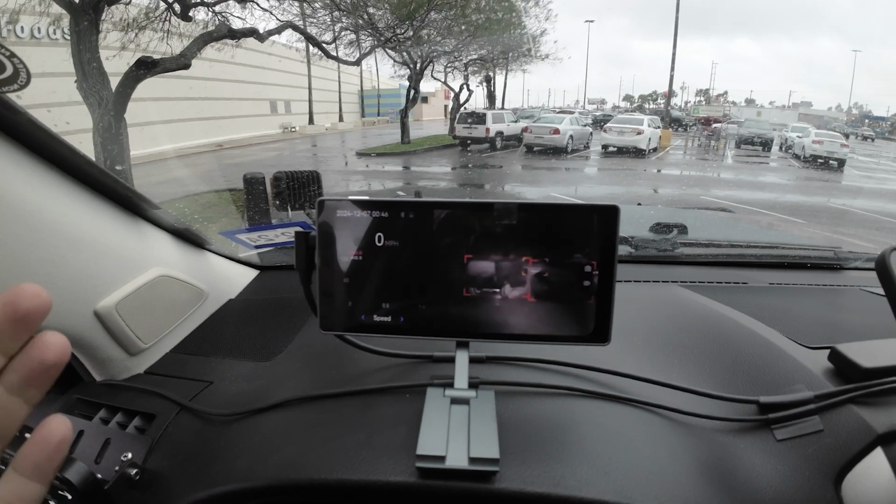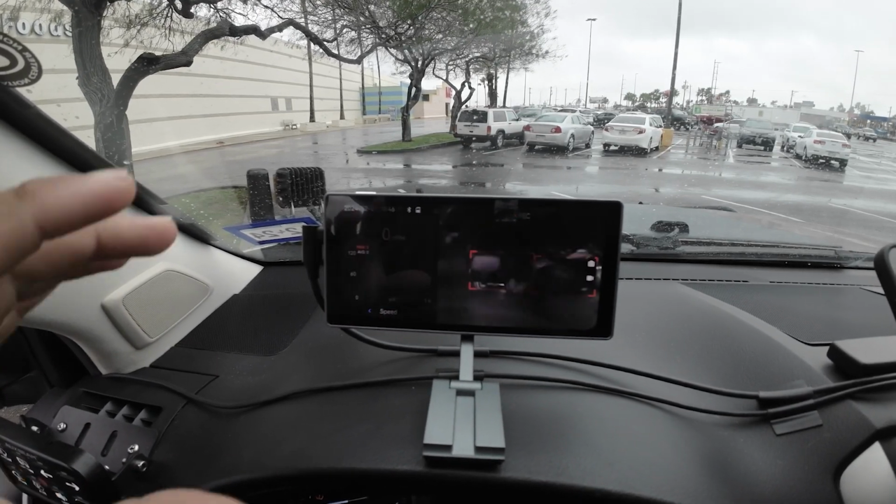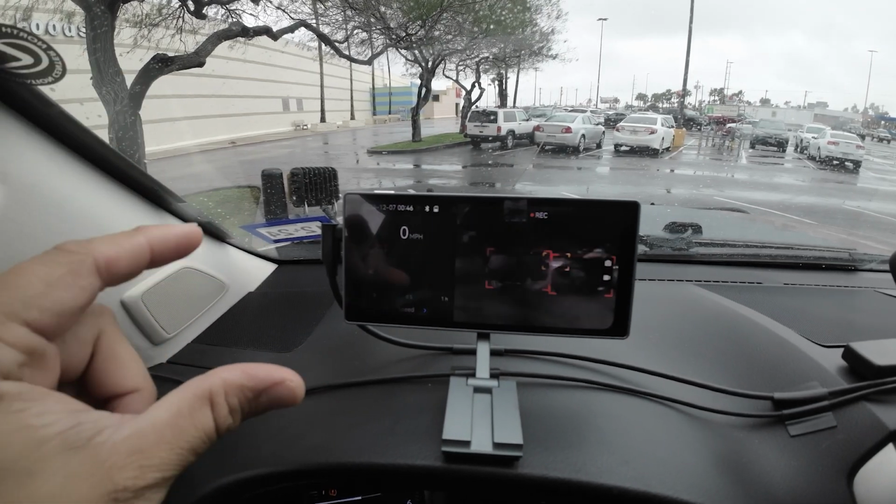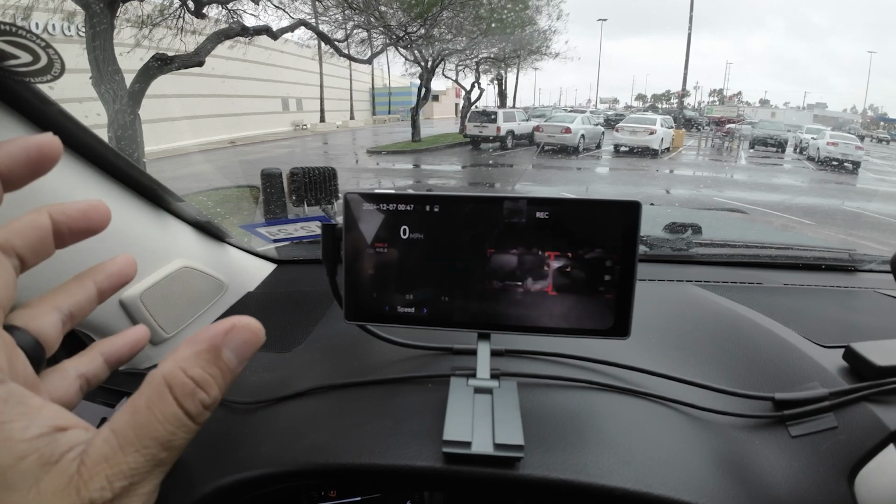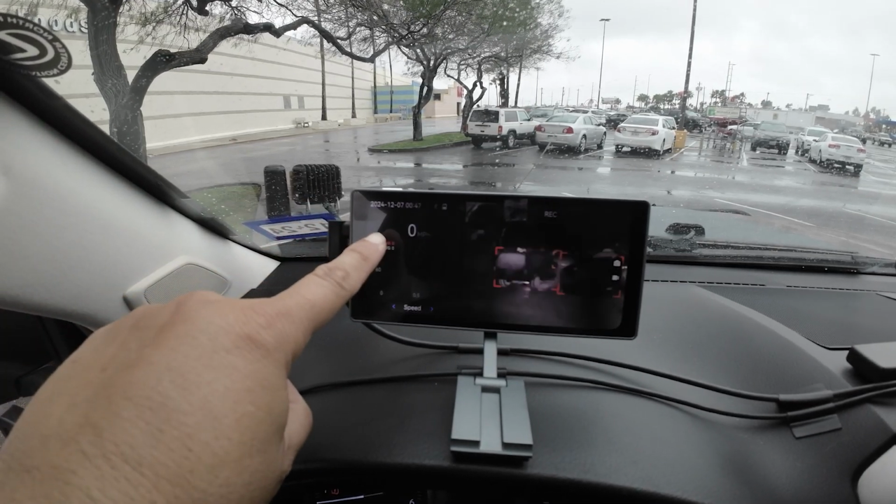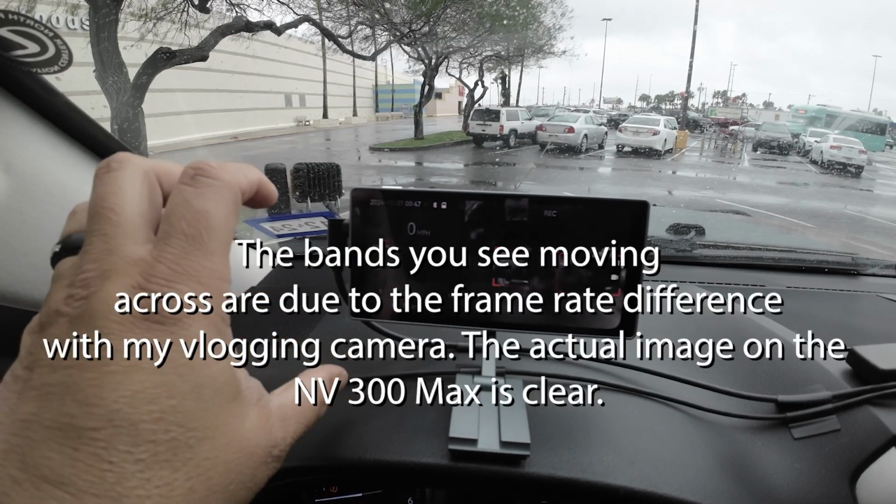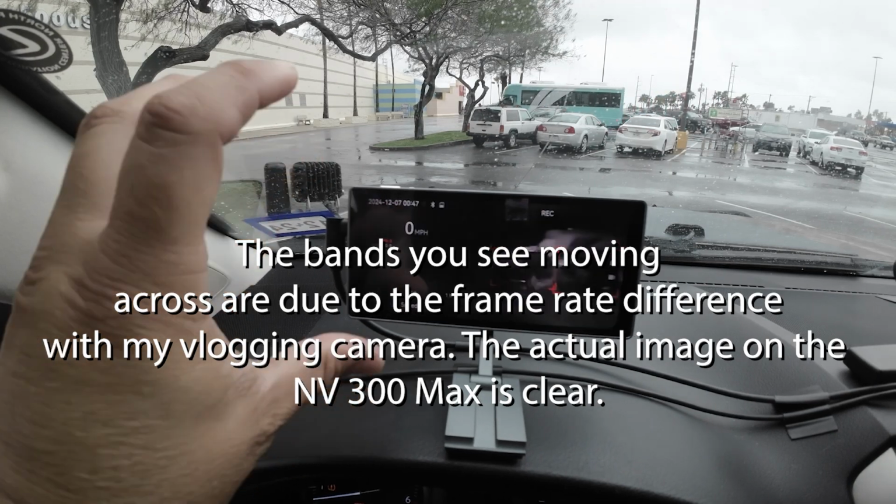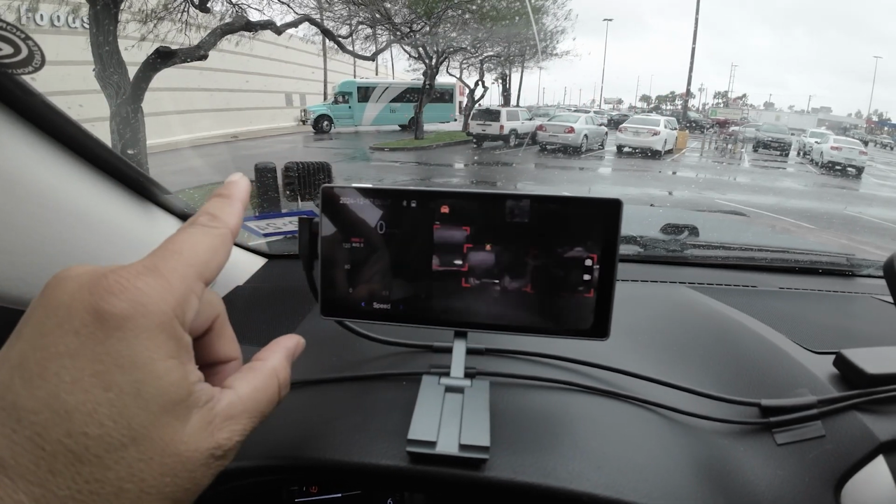And there you go. Once it powers up, it's going to come to this default screen right here. It has an OBD connector that if you want to plug it into your OBD port, I did not choose to do that, but you can certainly do that. And it'll send a signal so that it can register your miles per hour and all sorts of information regarding your vehicle. This is a 3-in-1.